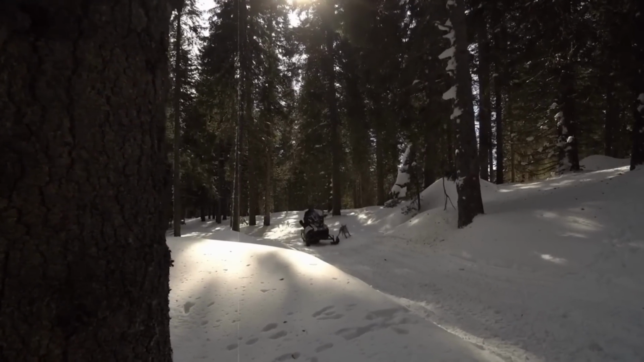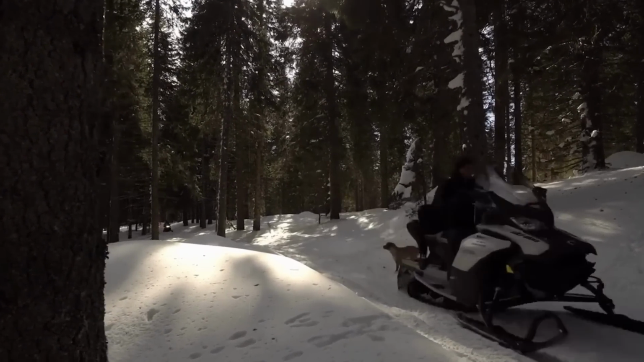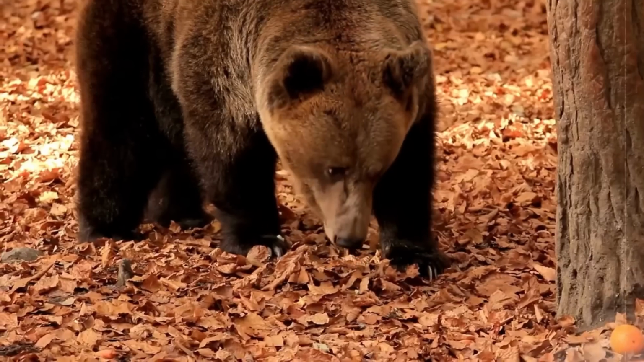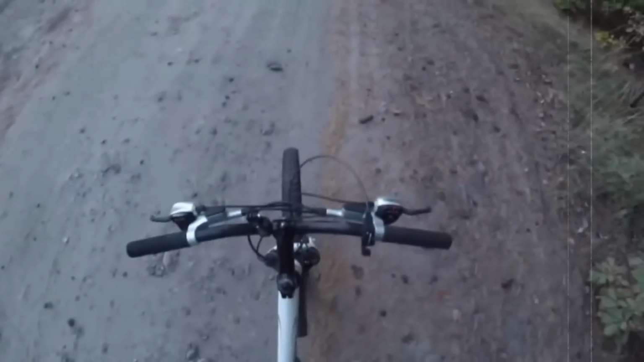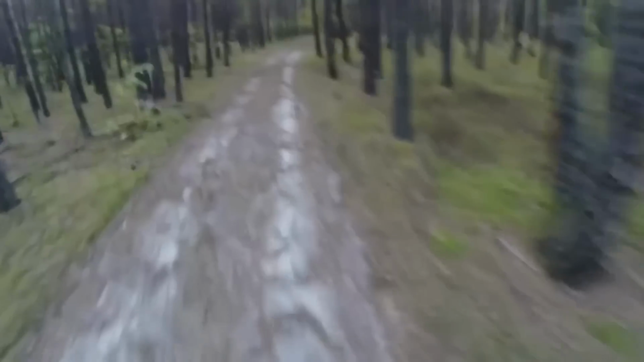It can be a scary experience, right? Well, imagine something even scarier, being chased by a massive bear. In this video captured by a cyclist's GoPro camera, we witness a truly tense situation as a cyclist is pursued